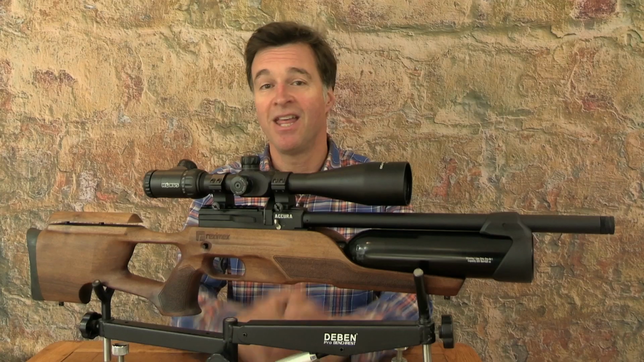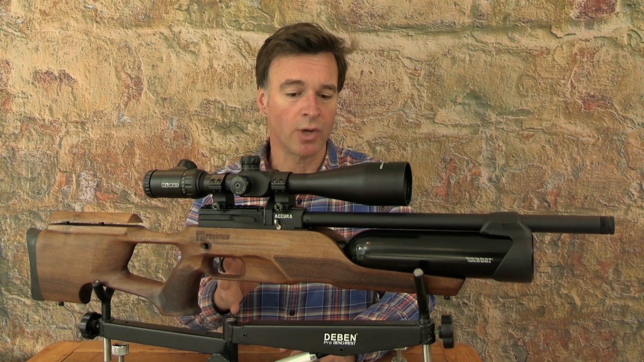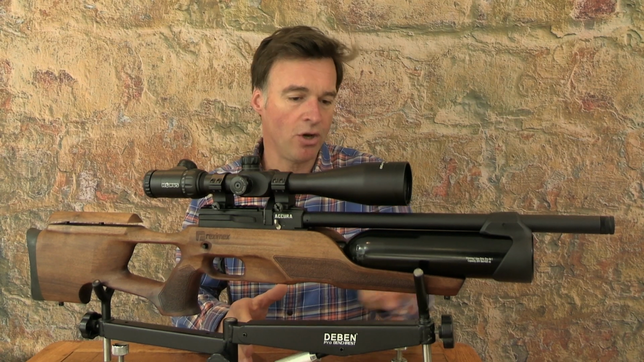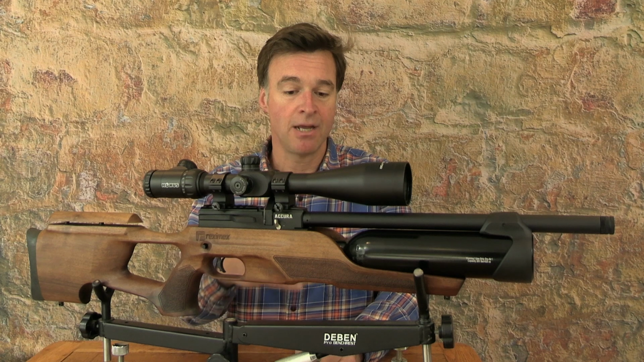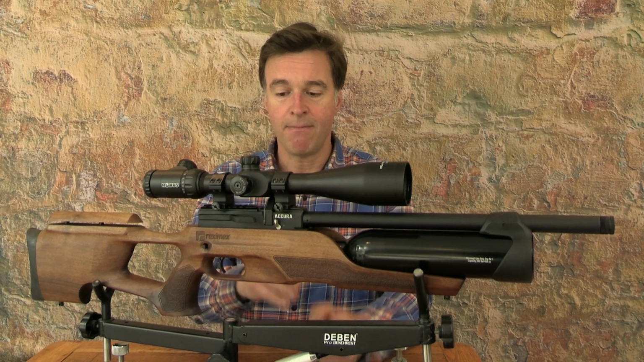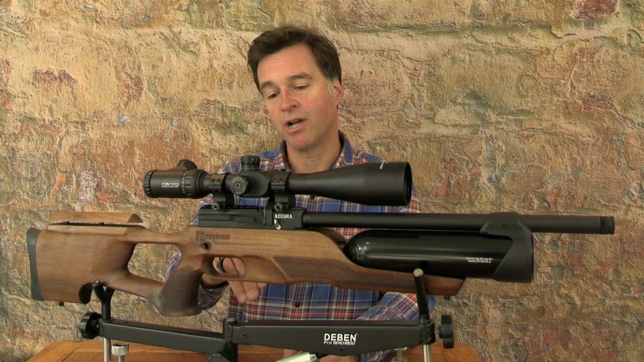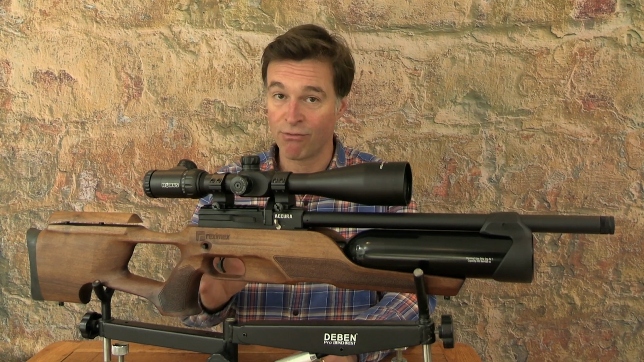scope. The stock is ambidextrous, and although this is a bottle gun, the fore end has a nice long sweep, so you don't have to hang on to the bottle with your leading hand. There is plenty of room for it there on the fore end, and that also incorporates panels of really grippy stippling on both sides. Now, moving back, you can see that the trigger guard is actually incorporated into the woodwork of this stock, which I think is a really nice touch.